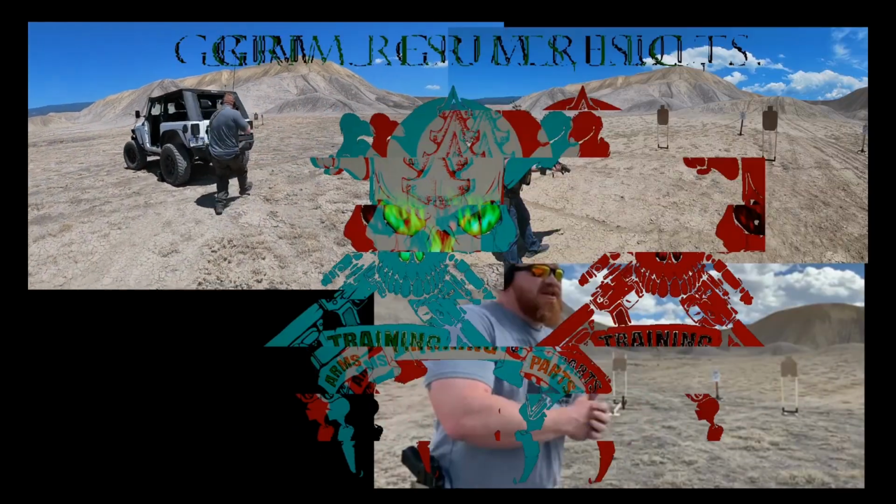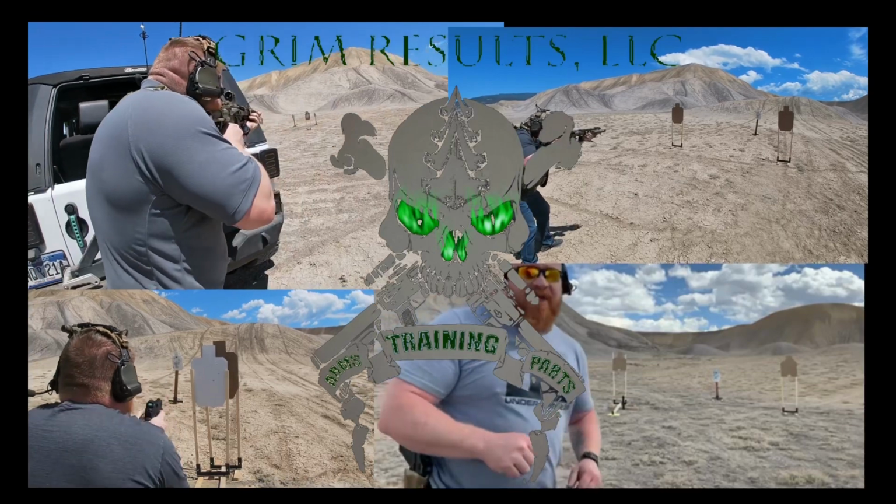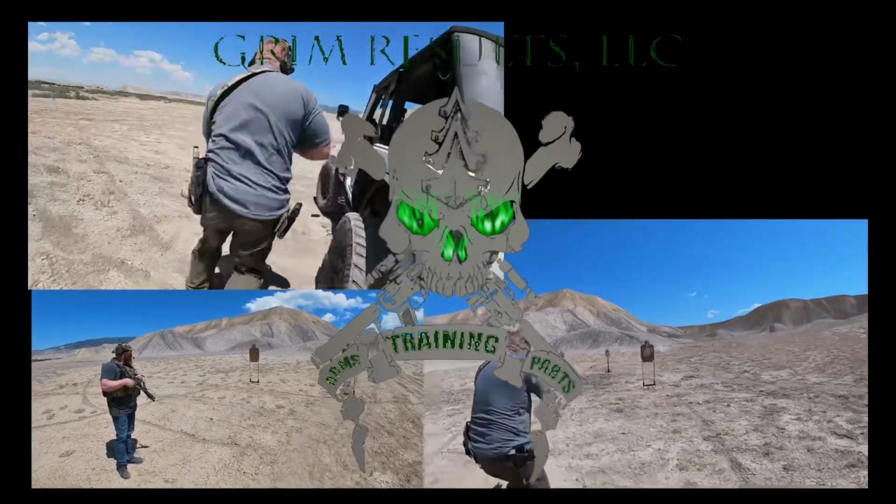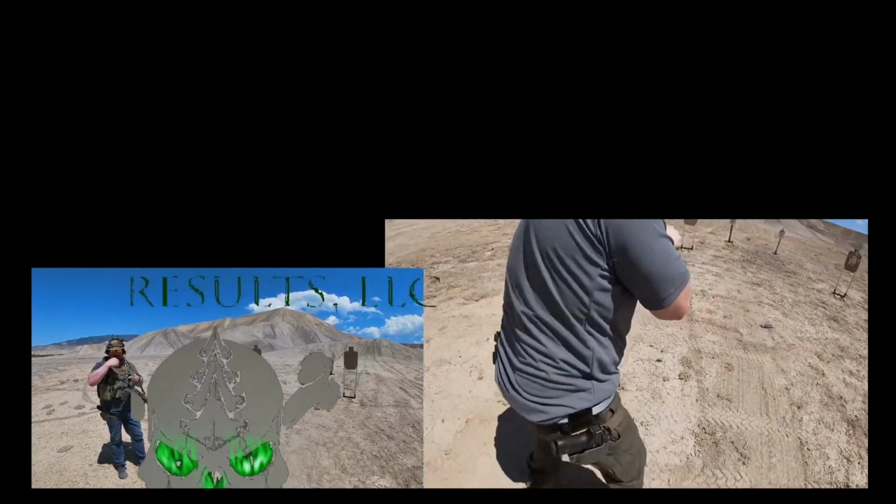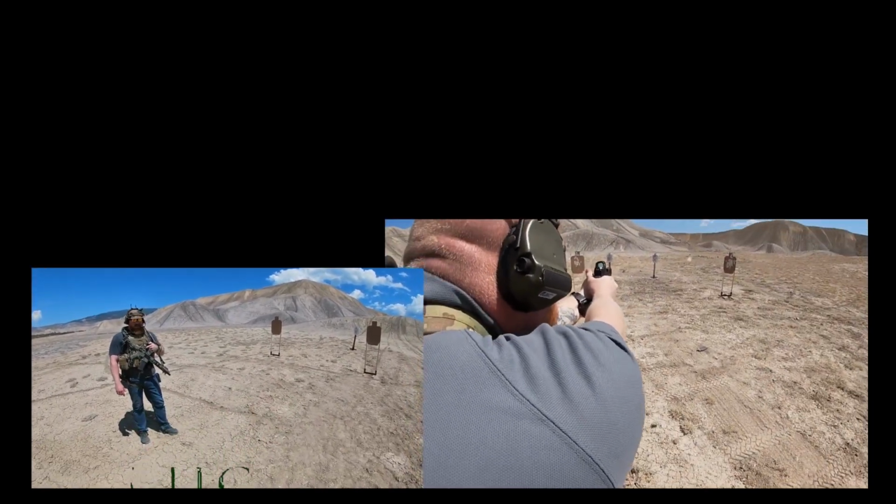I immediately transitioned to moving backwards, reloading, and continuously moving the entire time. Let's go check our action. Transitioning with AR. Using the two cardboards, we're not shooting steel this close. Just want to reiterate on the communications: it is on the Peltor Contact 3 with the Disco 32 push to talk.